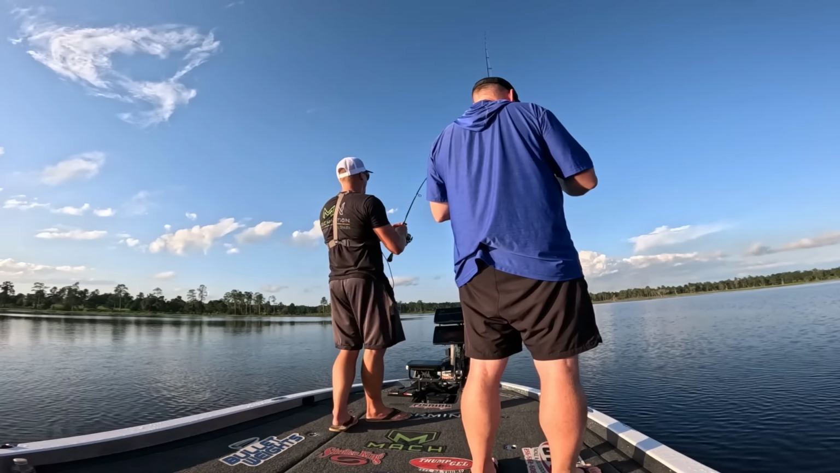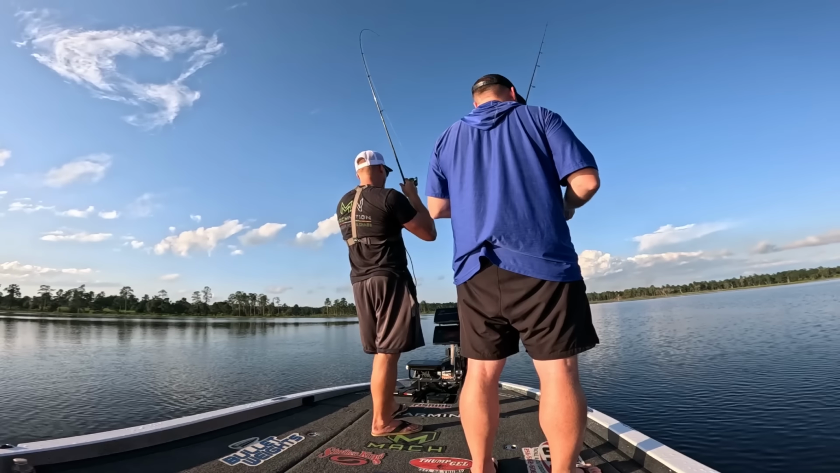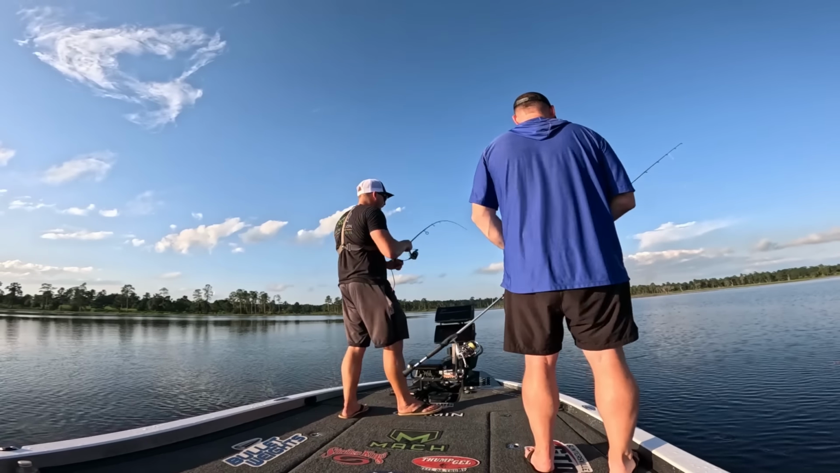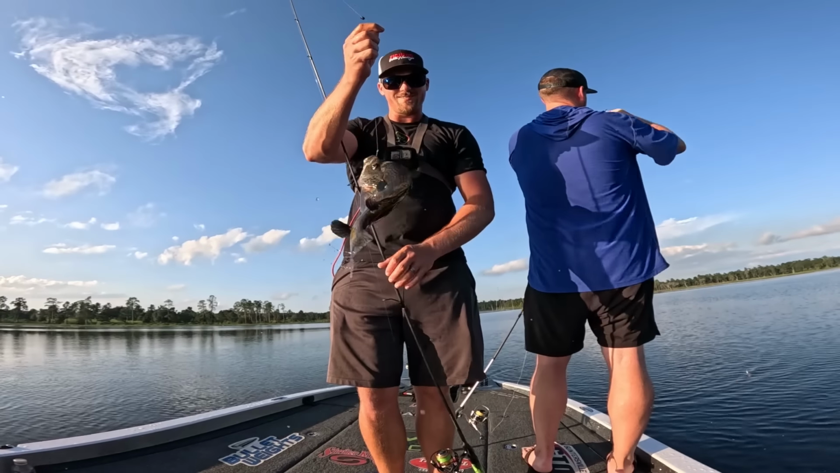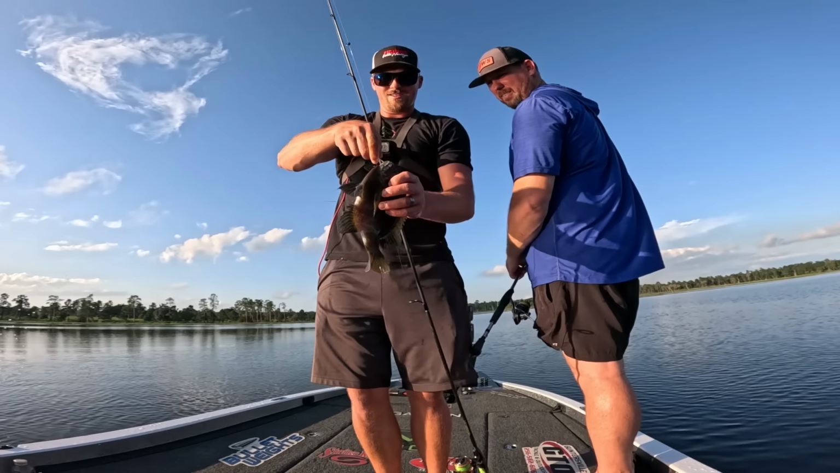Oh man, jeez, this one's gotta get back out there. This one's fighting harder than the other ones. Ooh, almost a jumper. Oh wow, another big bluegill. Oh gosh, look how big that fish is, folks. That might be our fourth picture fish. I believe that's the biggest one.